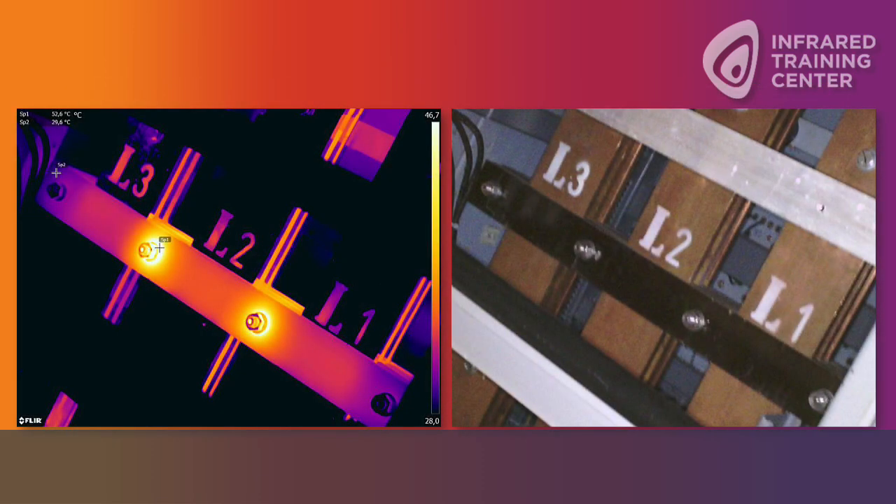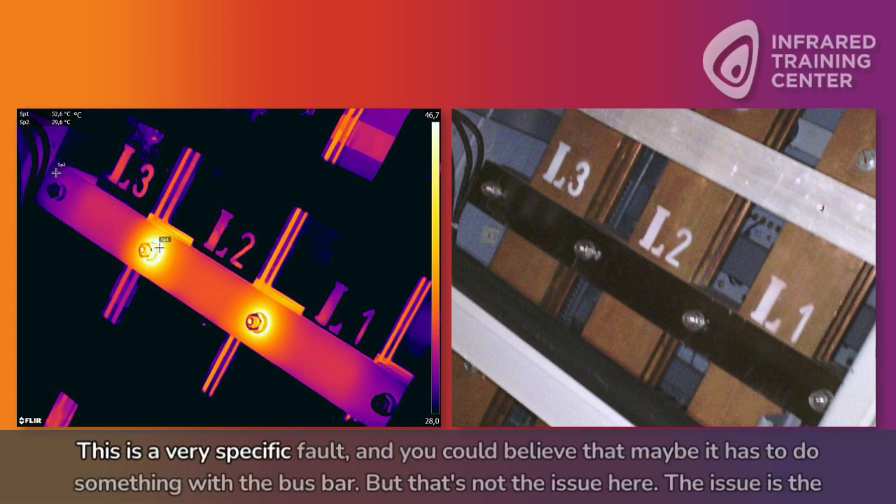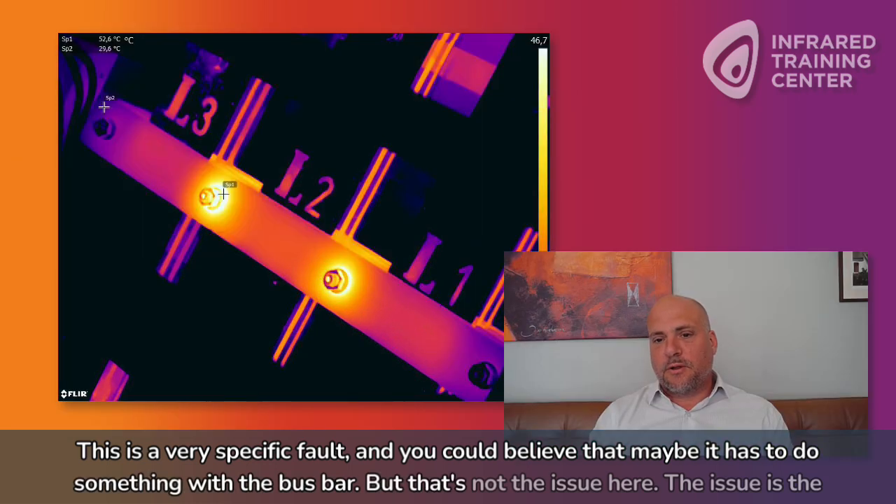Now, you'd sent me some examples here of some of the more typical things that you're looking at. I'm going to call a couple of these up, Fredrik, and we'll just kind of go through these and take them one at a time. This first one here looks like some bus work. Do you specifically remember what was going on here? What did you find in this situation? This is a very specific fault, and you could believe that maybe it has to do something with the bus bar, but that's not the issue here.